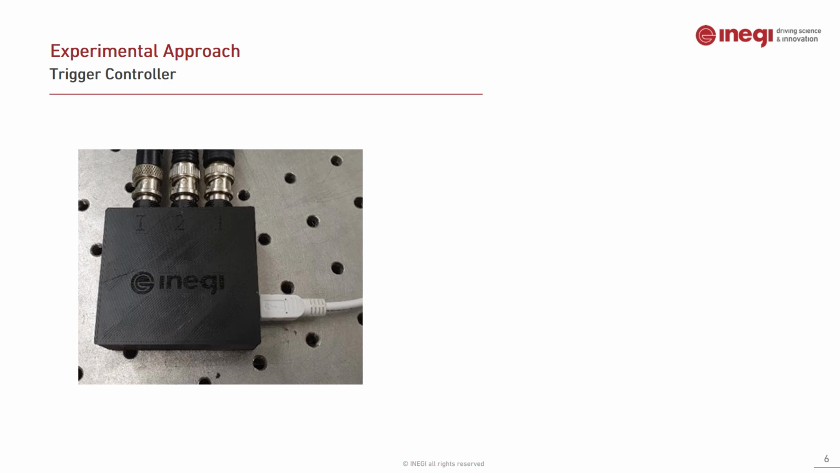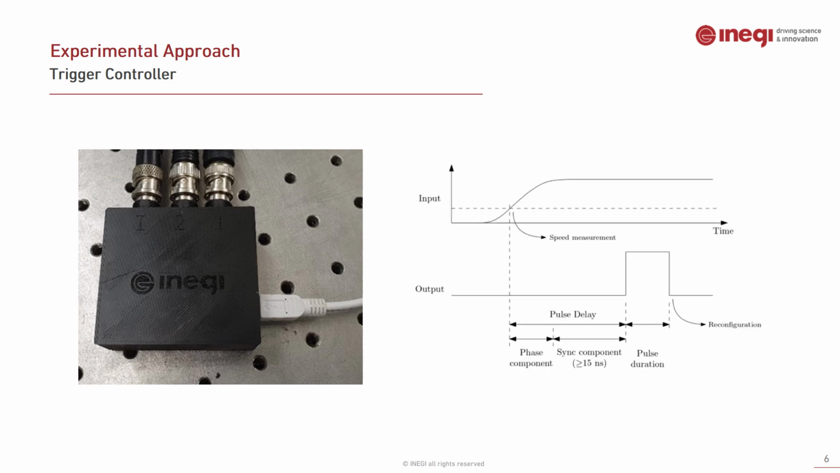How does it work? The controller detects rising and falling edges on the input and counts them. Afterwards, when the count reaches a configurable value, it will trigger an output pulse. This pulse has configurable duration and delay.